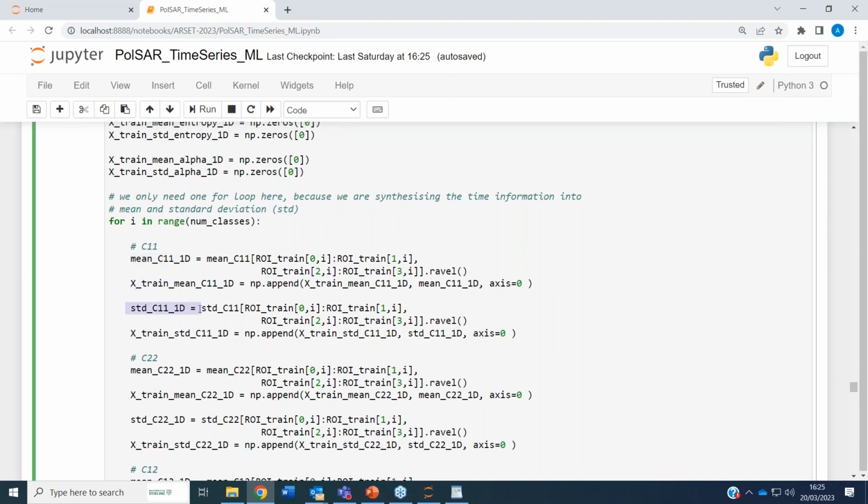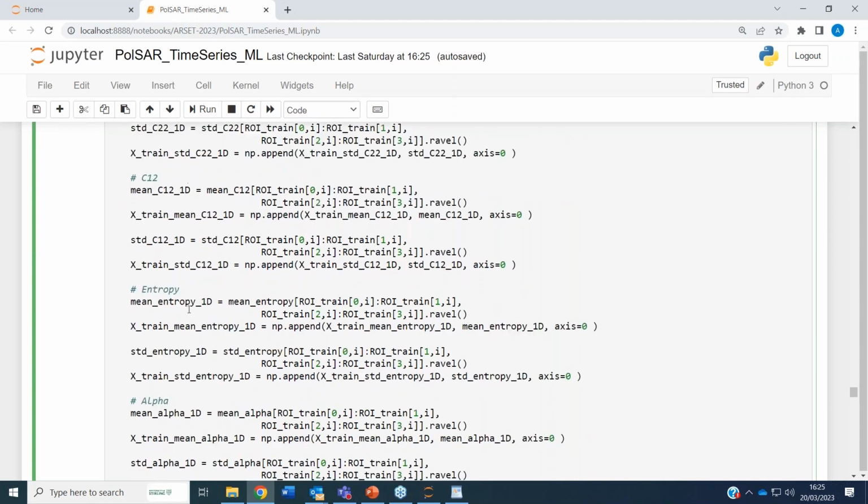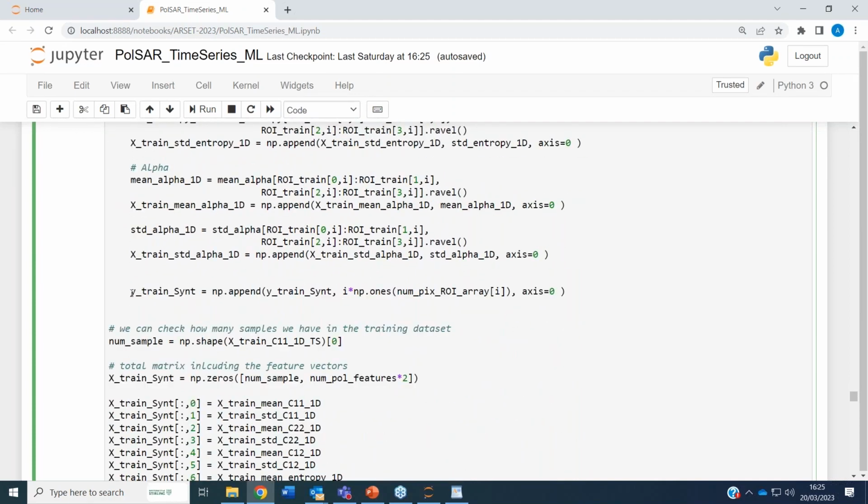We have mean and standard deviation for each one of the polarimetric observables, but for the rest, it's identical, you will find. So we pile up all these 1D features. Here we create again our target vector. Here, as we were doing before, be careful to append on axis equal to 0 for Python, the first axis, which is the vertical one, where our samples go, the vertical axis.